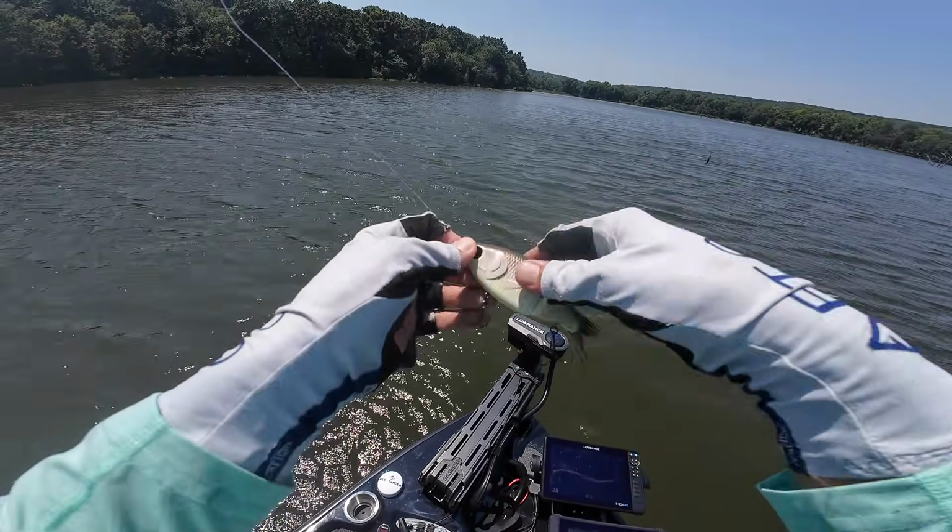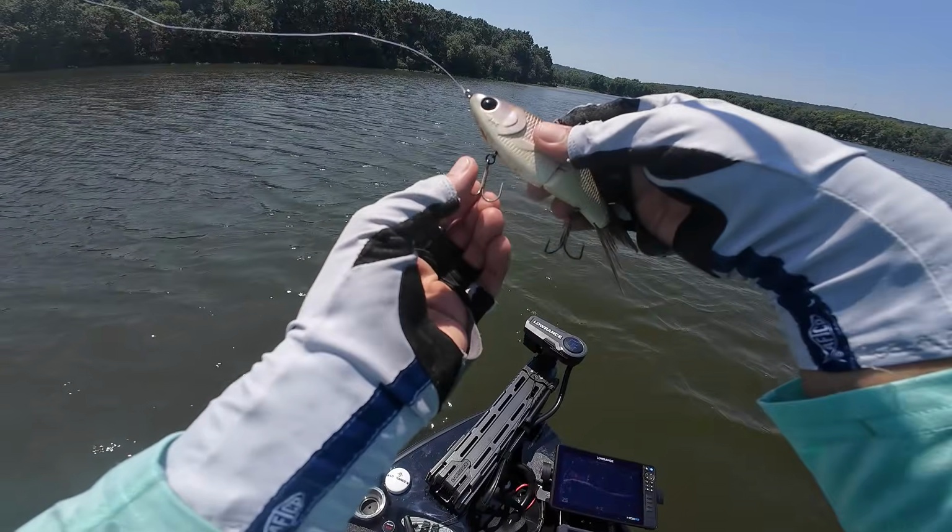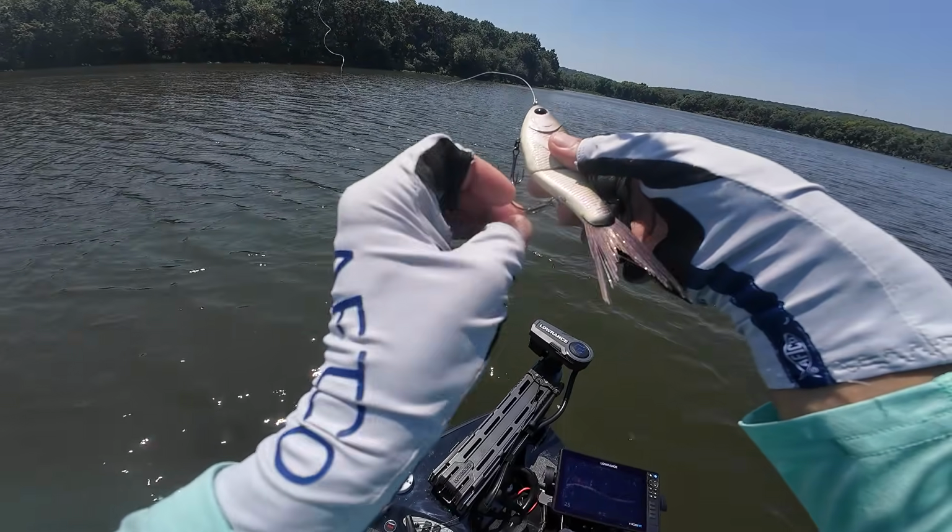I do upgrade the stock treble hooks to a size 1 round bend on the front and then a size 2 EWG hook.